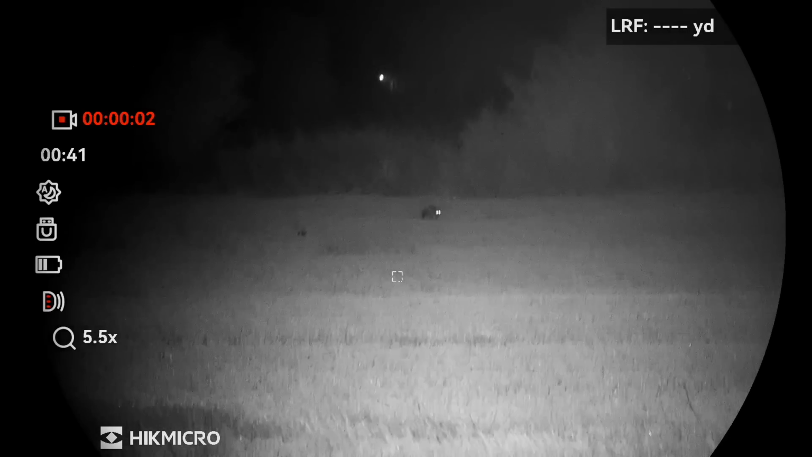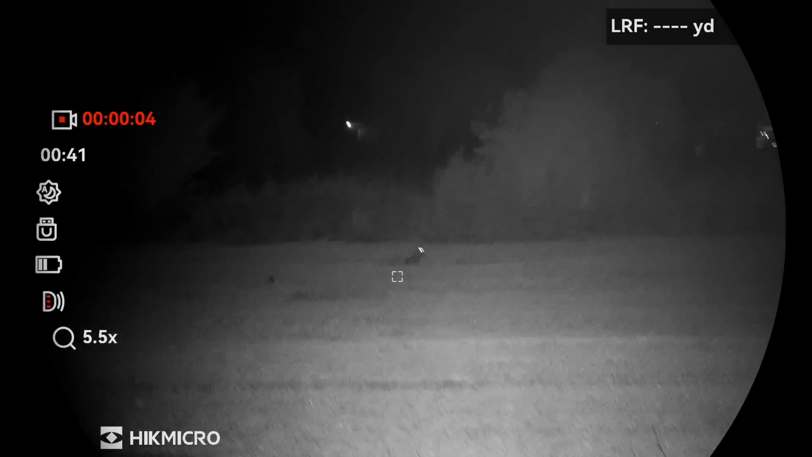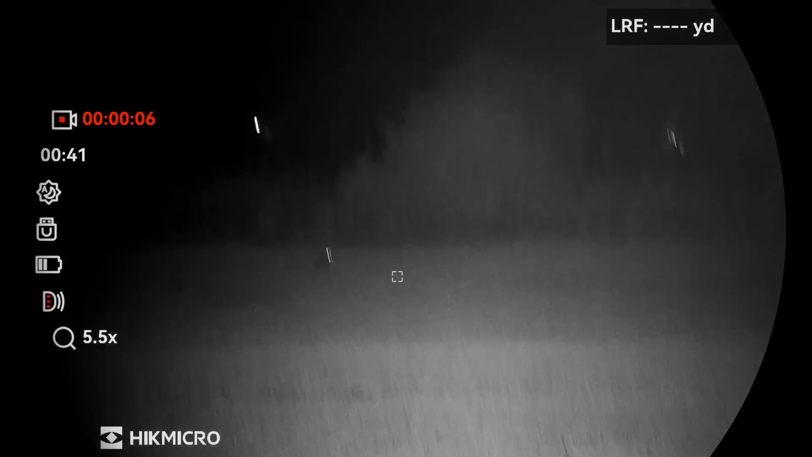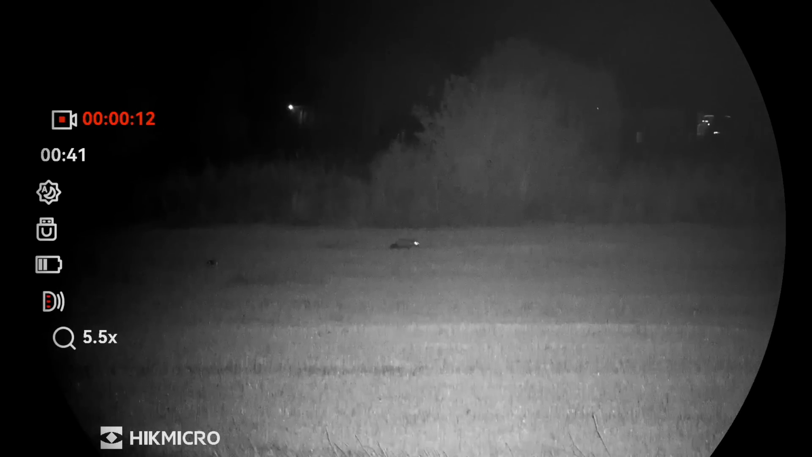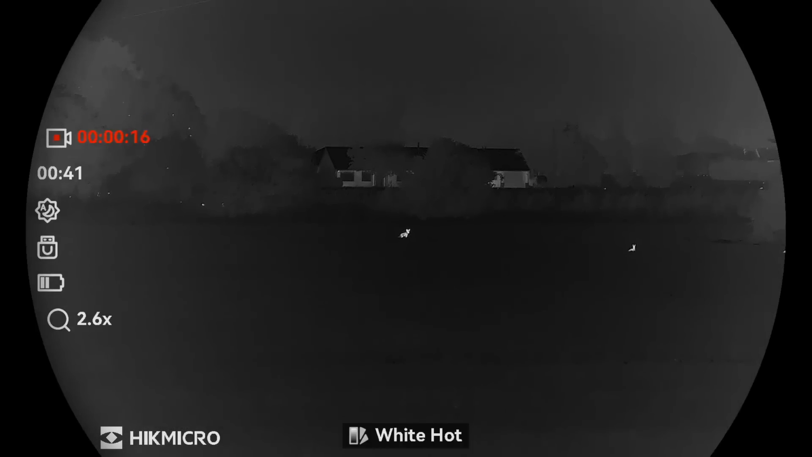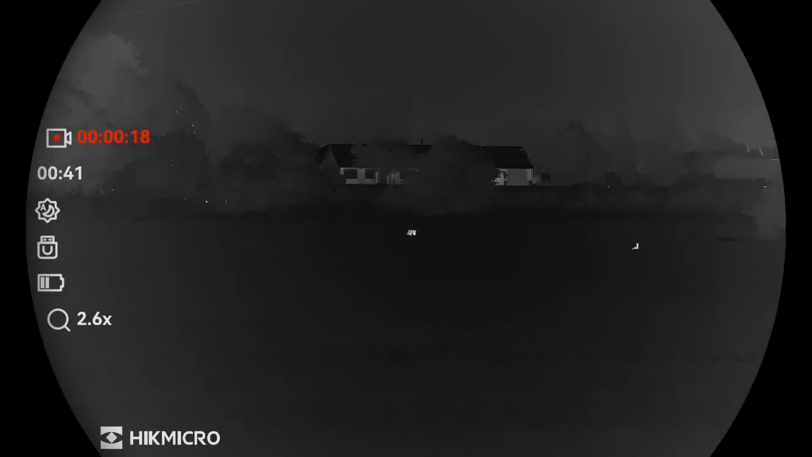This next fox would be the last of the evening's session, certainly a bumper haul, and I've just got to wait for it to clear the house in the background before taking the shot. But I can confidently say that I found my new best favourite foxing combo. The spotter is very much everything you would need in one device.